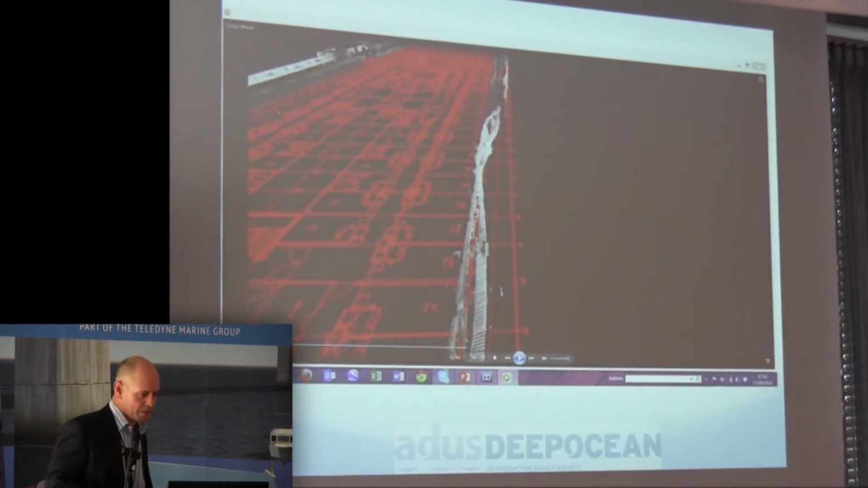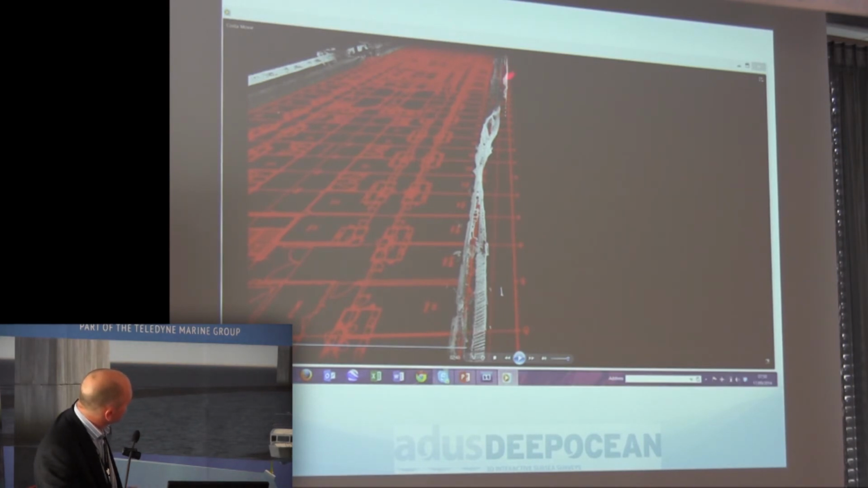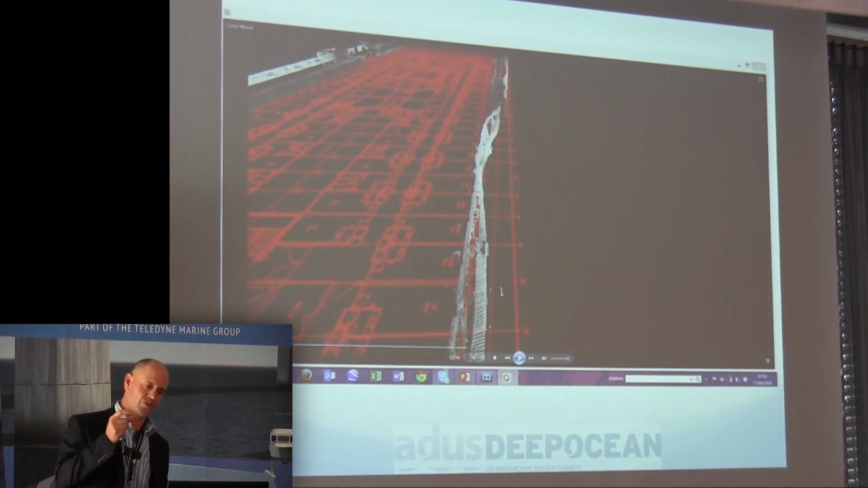Right, and there we go again. So here's the GA plan which we've rectified. We can see here how the hull has been deformed as it's been on the rock here, and everything else matches quite well, and there's a bit of deformation up here. Okay, again, the point is that the high resolution data is giving you that extra bit of knowledge to make that extra quality of decision making when it comes to the engineering design.